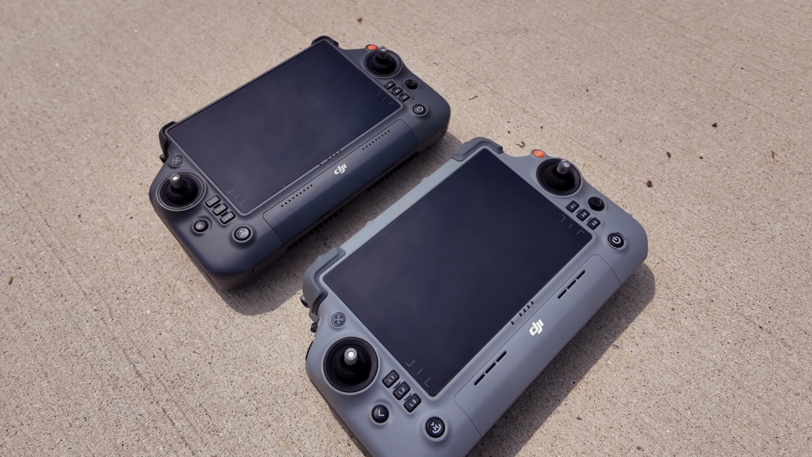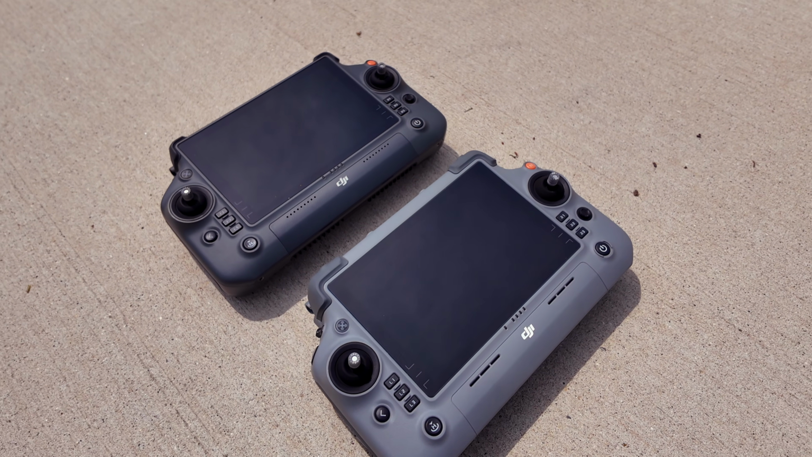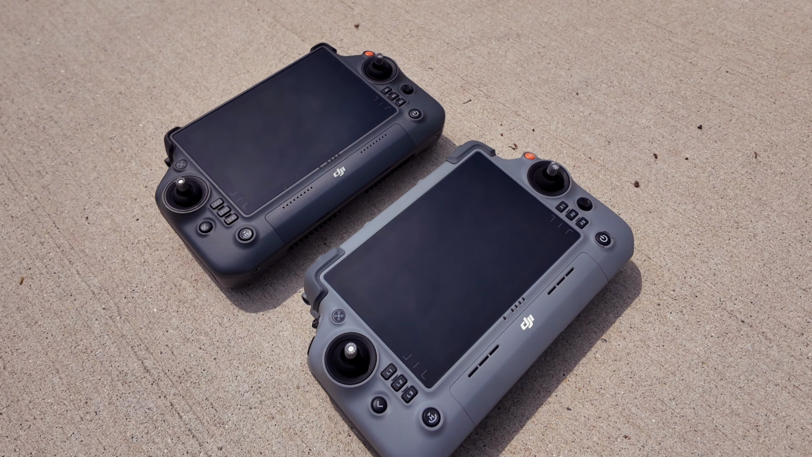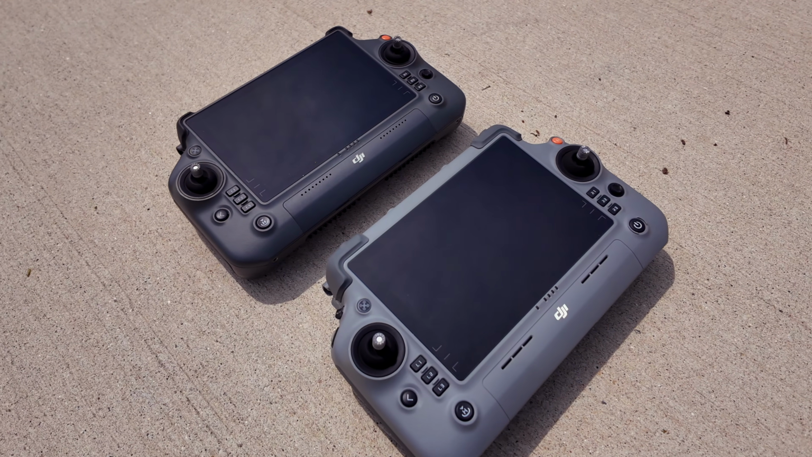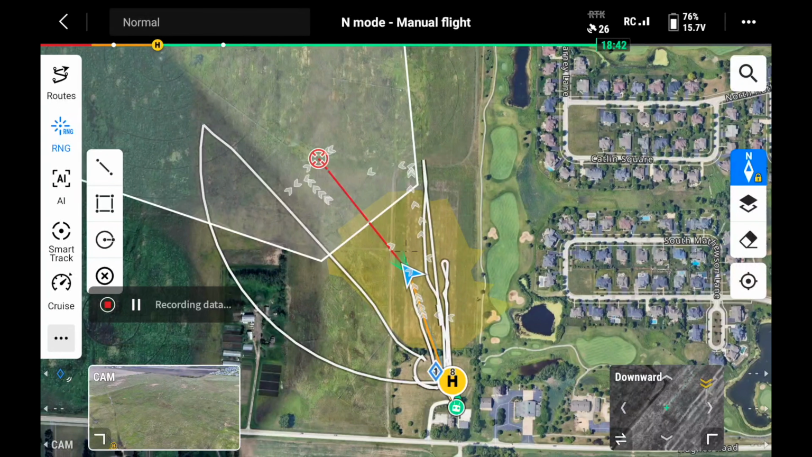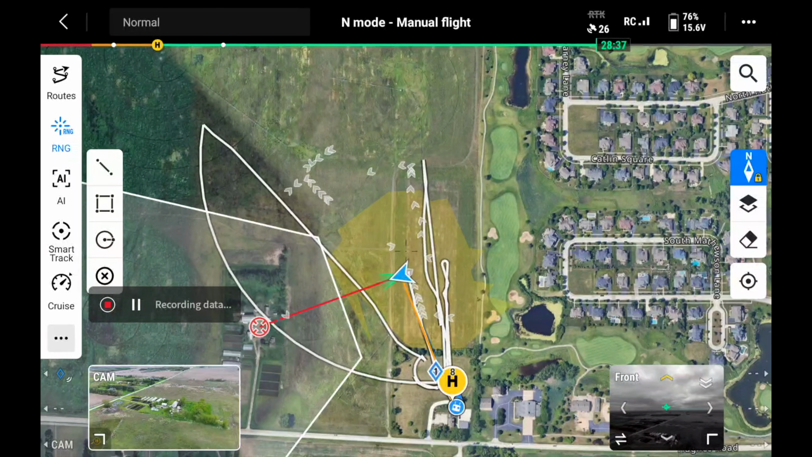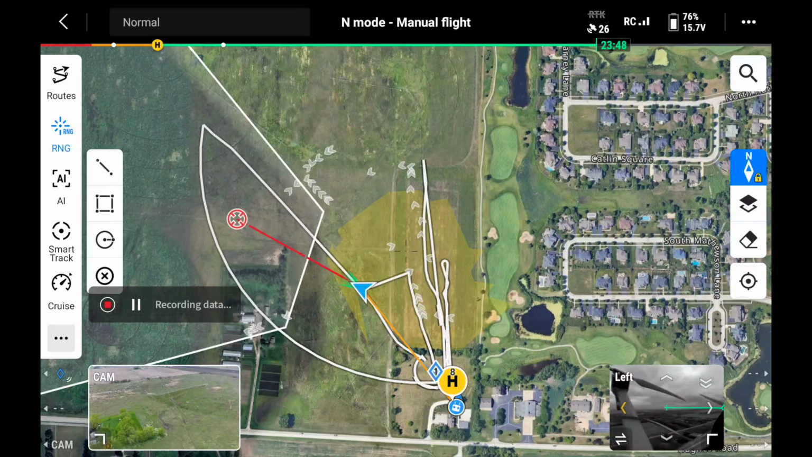With the Matrice 30T, you're gonna use the DJI RC Plus remote. It's nice, it's big, but with the M4TD, you're actually gonna get the RC Plus 2. They both look really similar. They both have bright screens, so they are both great remotes, but the 4TD has the remote with a longer transmission range, and it's obviously upgraded in some other ways as well. The ports are in different places, etc. You use DJI Pilot 2 with both of these drones. So if you've used DJI Enterprise drones in the past, you're gonna be very familiar with it. It's gonna look complicated, but it really is not that bad once you get the hang of it.